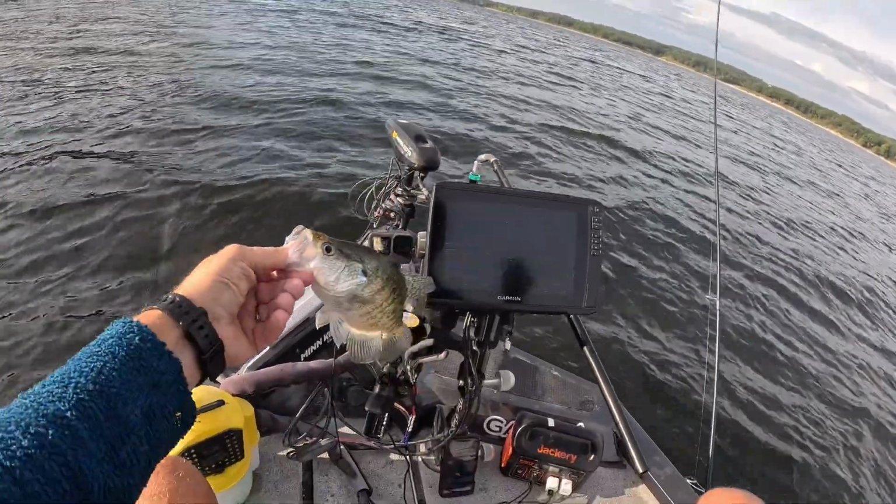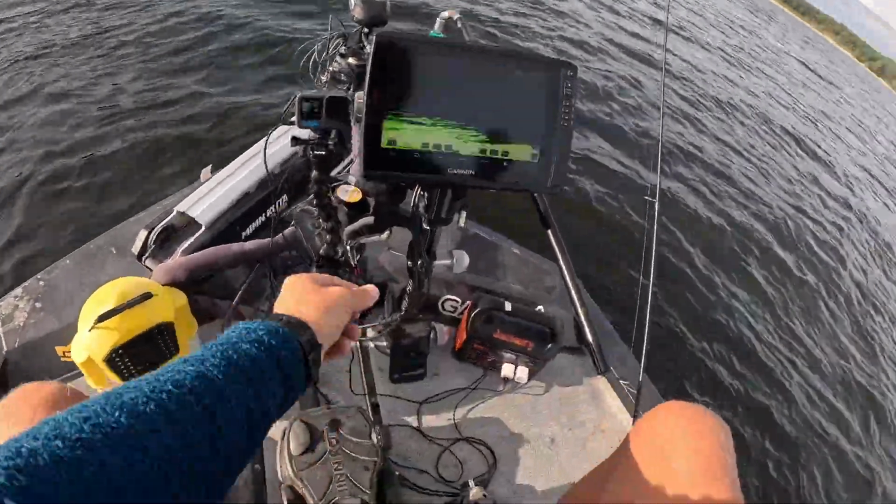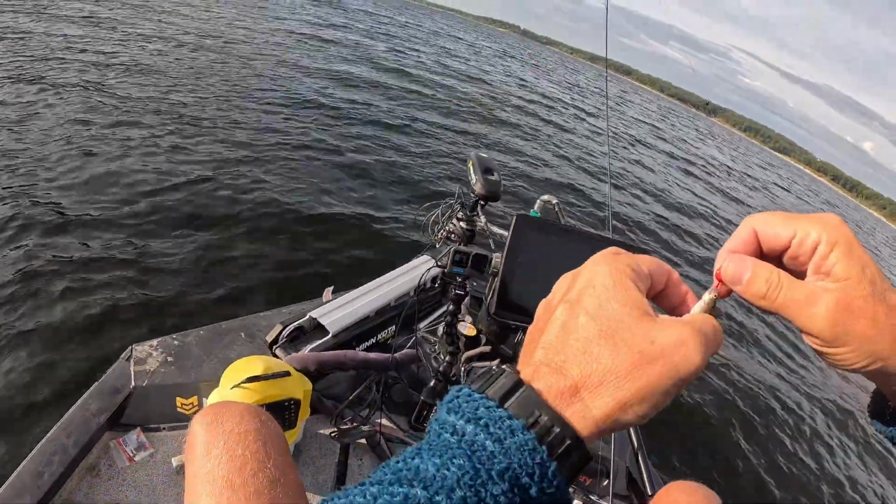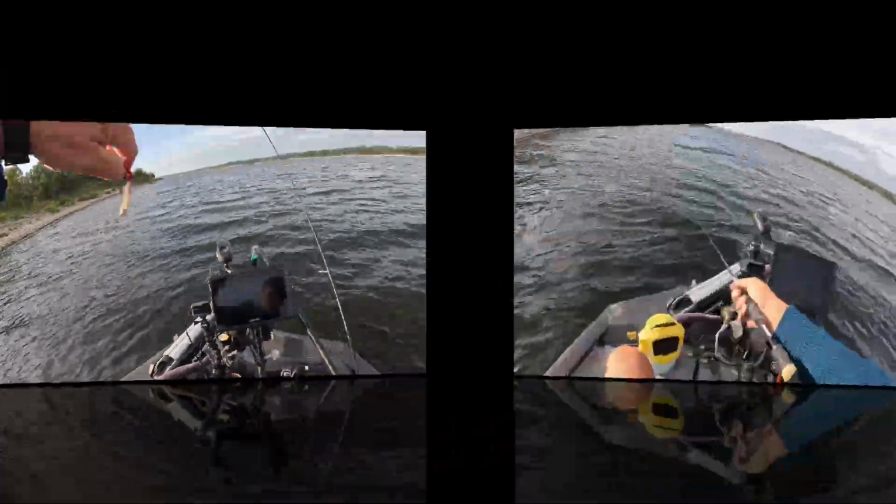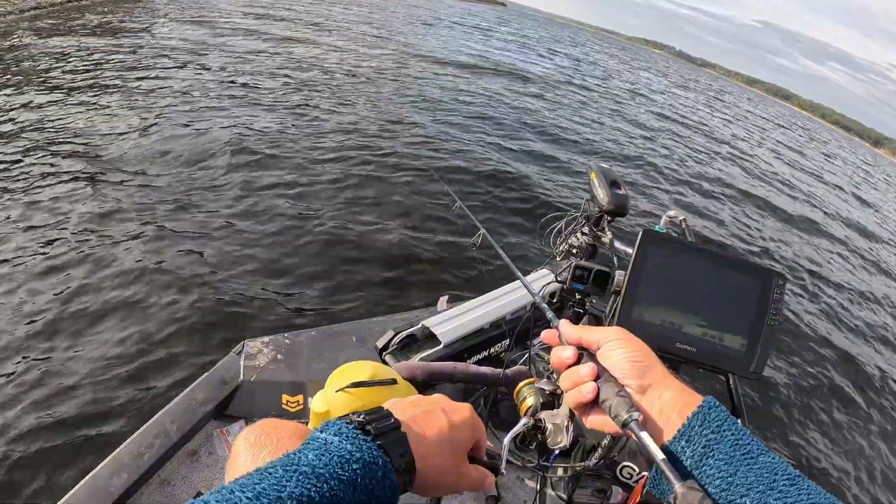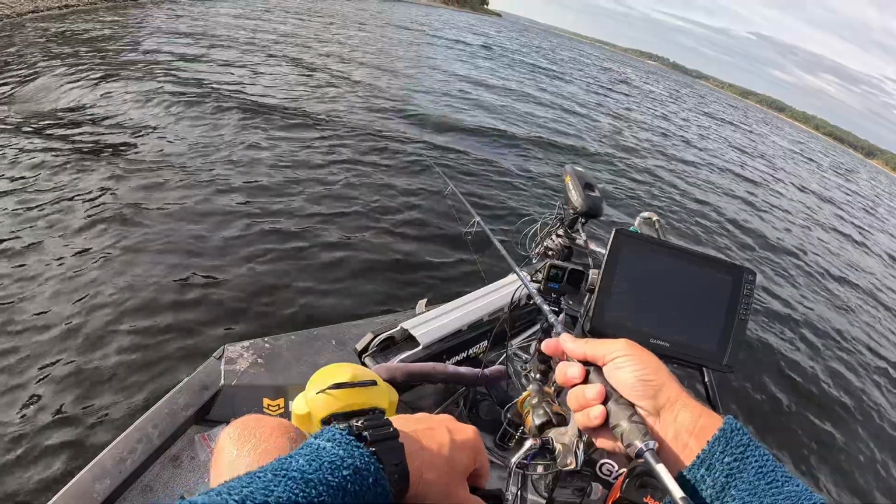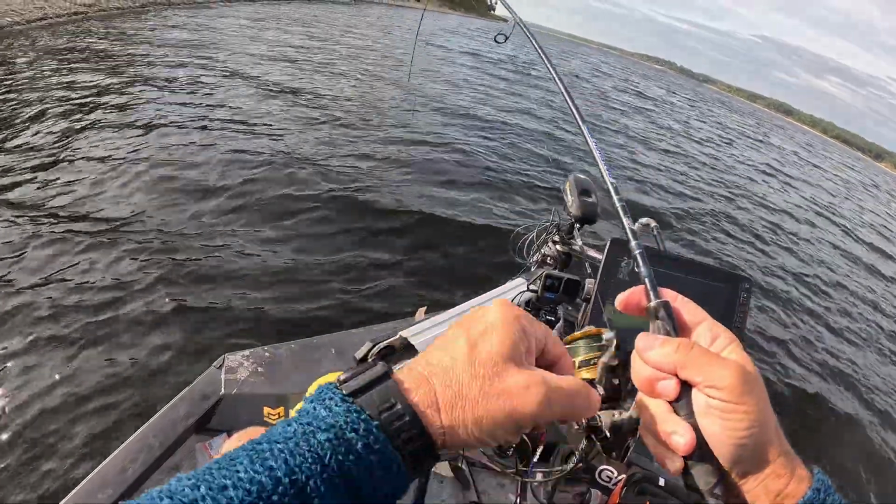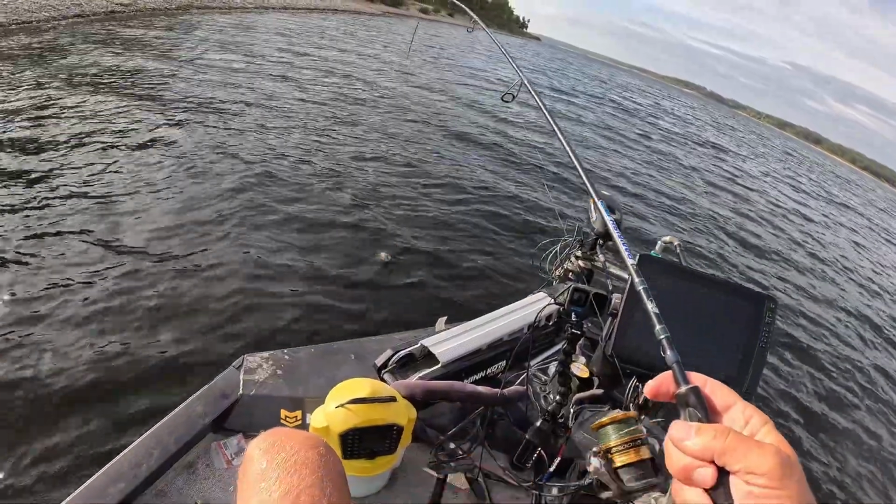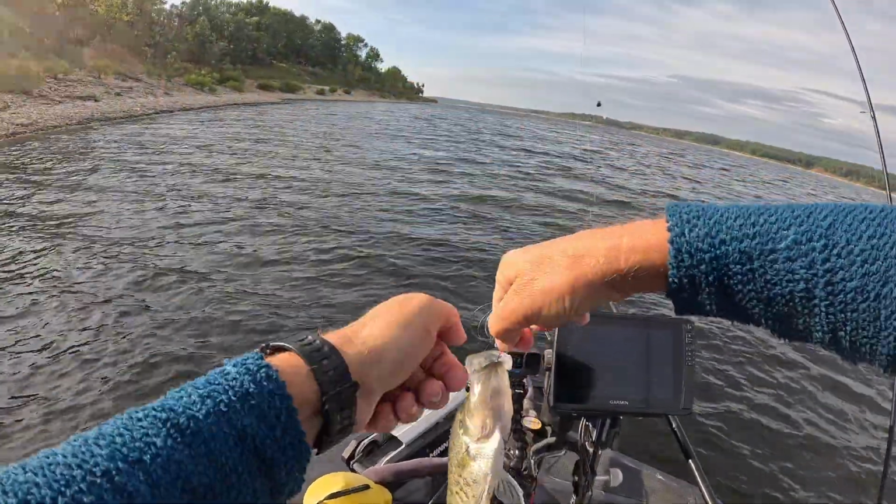Yes, sir. Pretty crappie. All right, somewhere like 14. Still get to keep my minnow. All right. Oh wow, it's a heavy fish. Another heavy fish. Yep, there you go. Another 12-inch crappie.